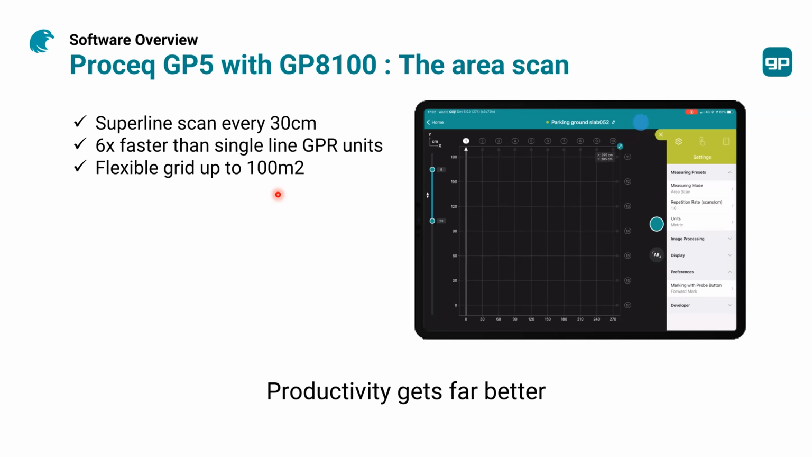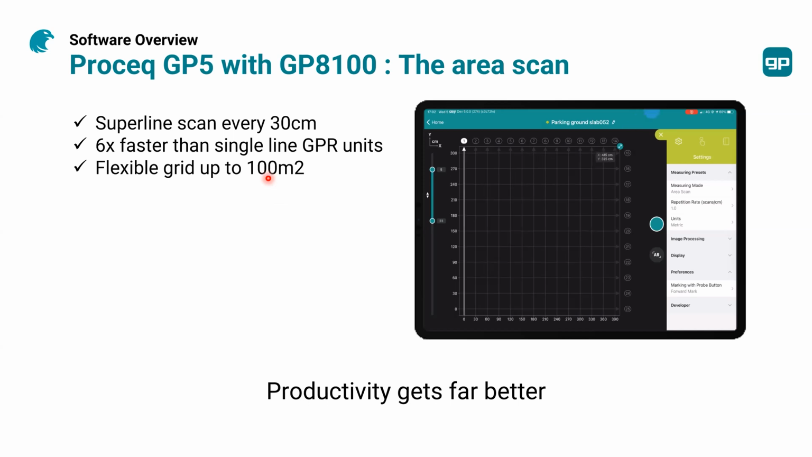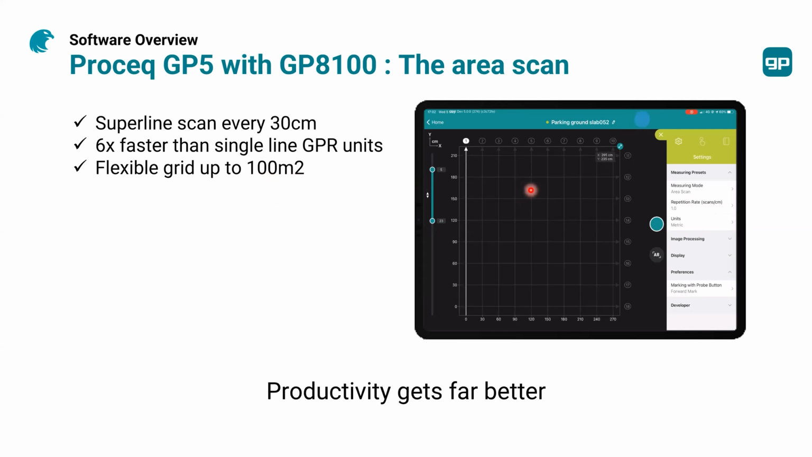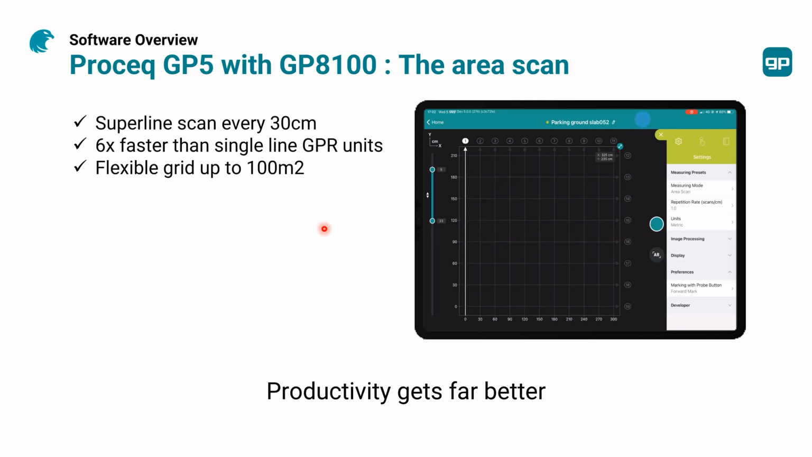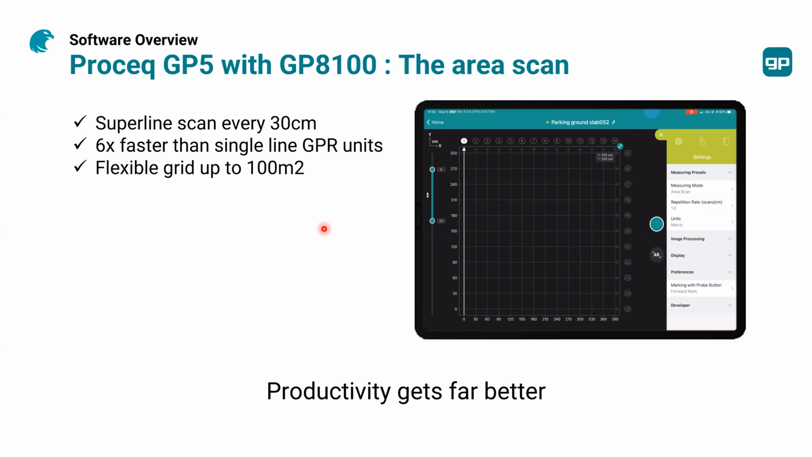Another thing that we are offering, because we had in the back of our mind those people who want to scan large areas, we offer you flexible grids up to 100 square meters. As you can see over here, you can select your grid and you can collect your data, even if it's 100 square meters. That's a number that is very big. It's almost unbelievable for people who work in ground penetrating radar. So productivity gets far better.